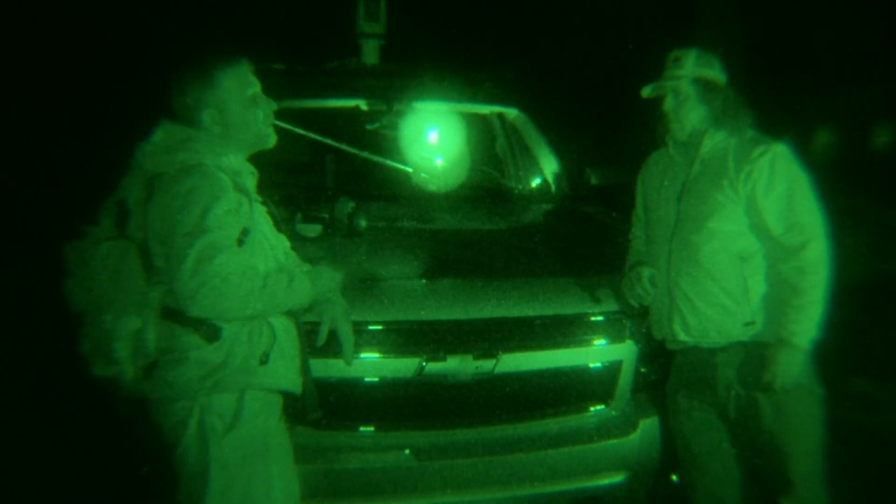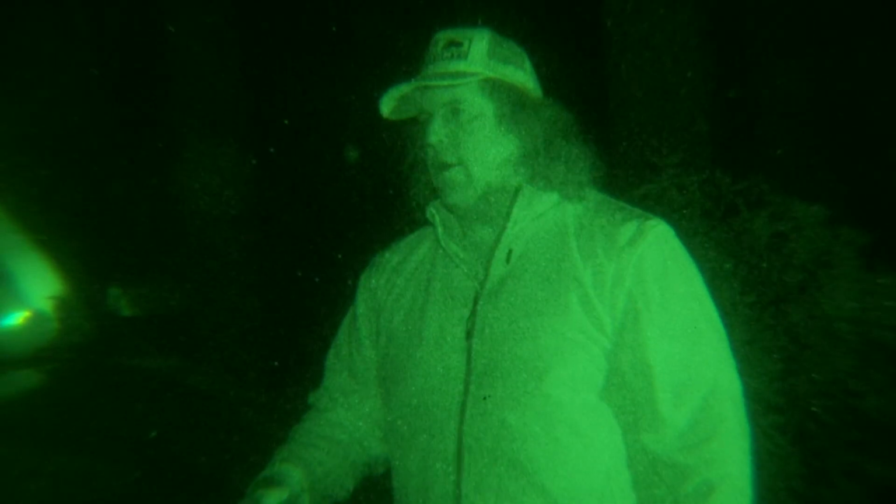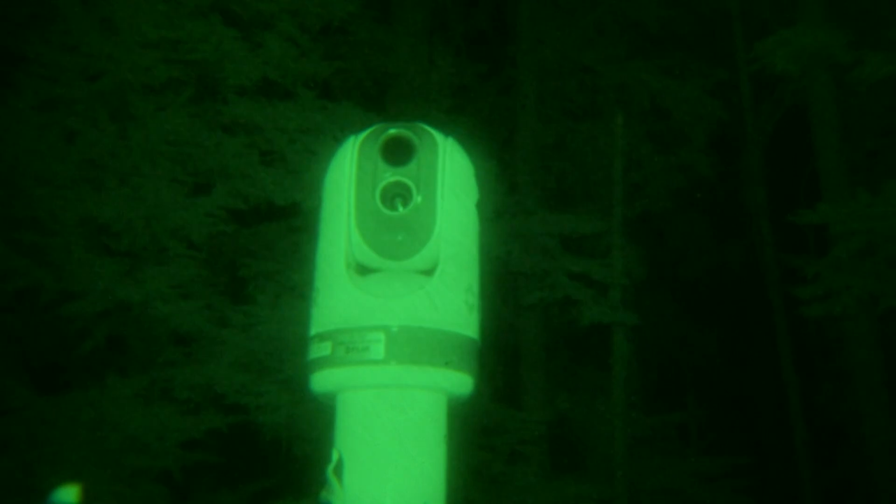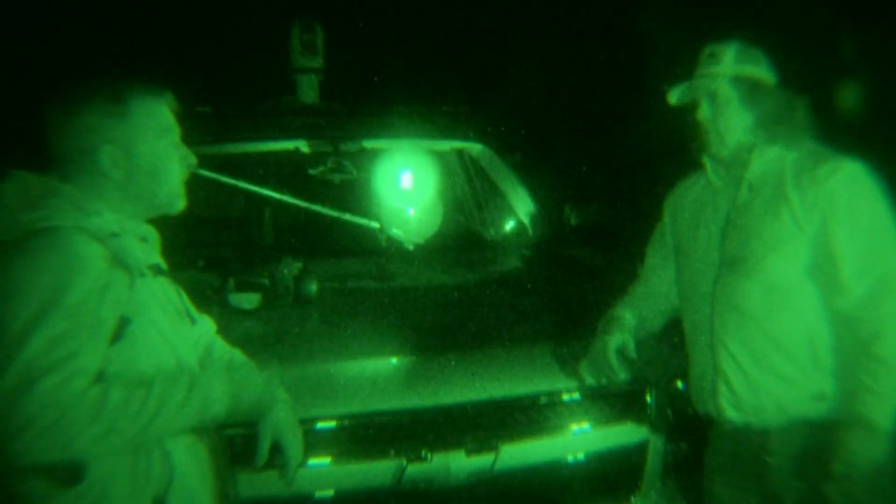This is a good spot. I didn't see a squatch. I didn't see a whole lot of stuff, but in the right place at the right time, that thing will be money. Well, yeah, by deploying technology like this, it's really only a matter of time. It's not if you were gonna get a Bigfoot on film, it's when.